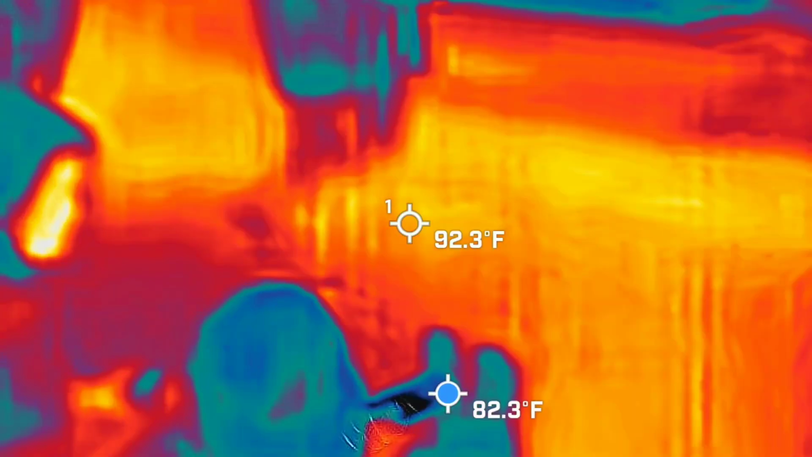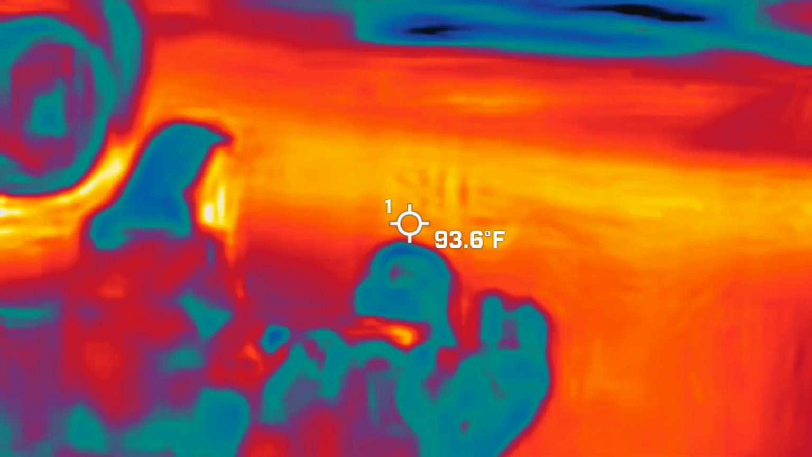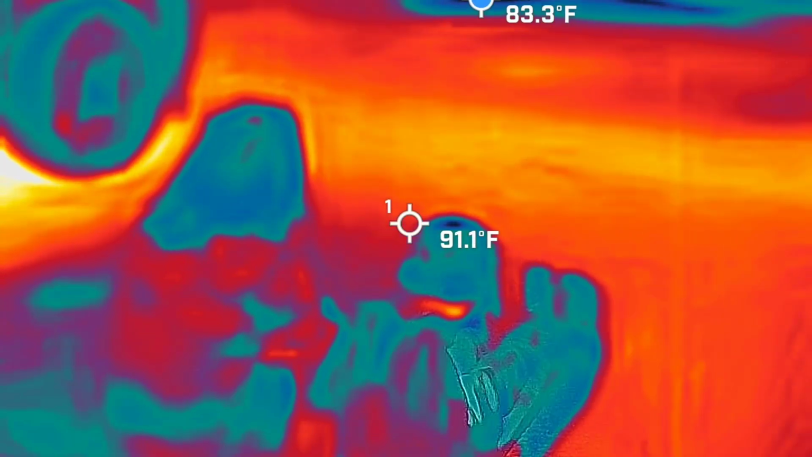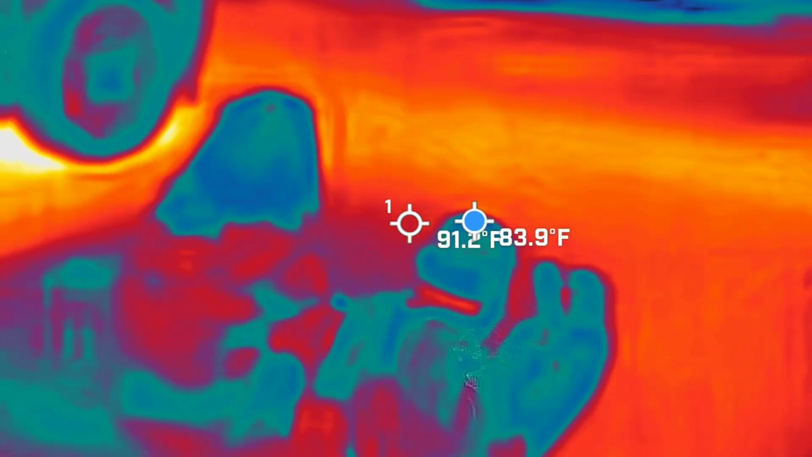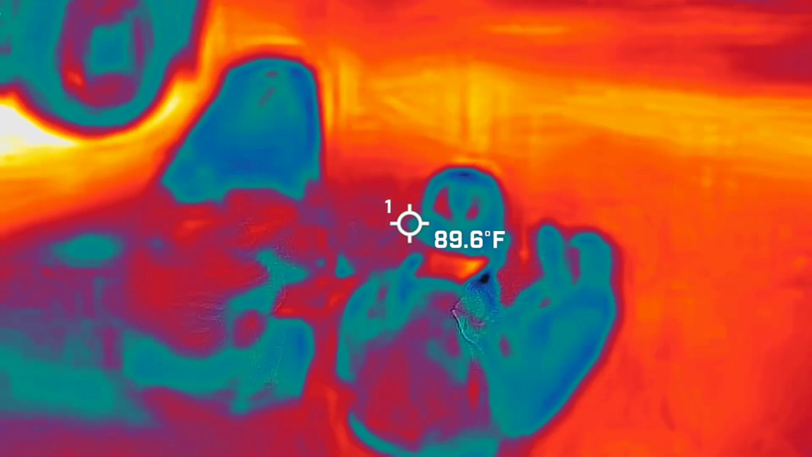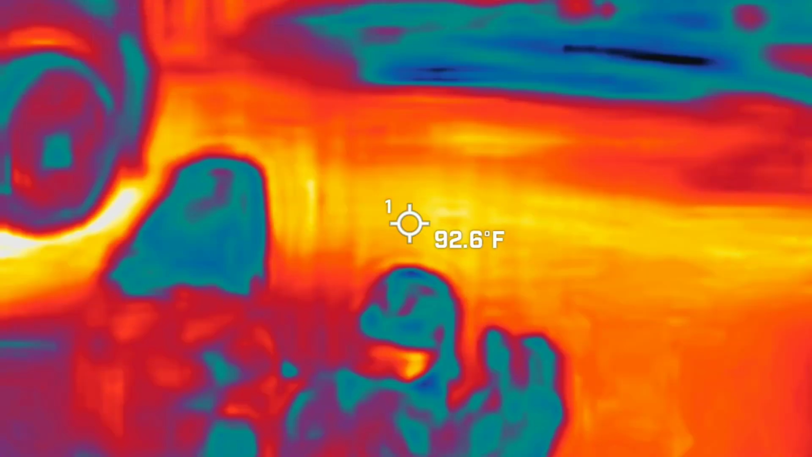I pressed the button, so it's flickering the image more. You can't see it, that's where that's at. 37.6 over here. The highest I got was, okay, well, it's not always like a small little dot.